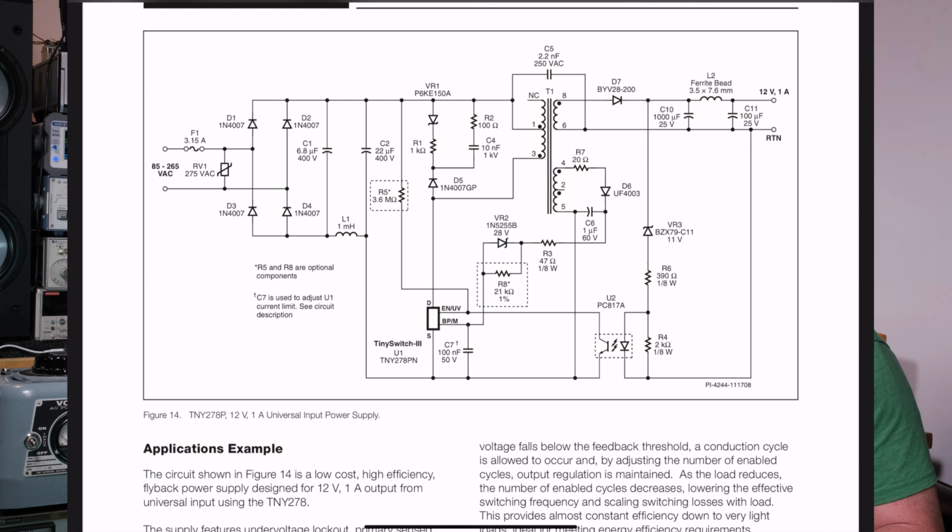But in this case, we have an L2 and it says ferrite bead. So that's for high frequency. The thing that's interesting in this schematic is C11 is 100 microfarads. That's kind of big for high frequency. I would think I'd put maybe C10, C11 on the left side, take a ceramic high frequency cap to work with that high frequency ferrite bead on the output side, like say a 10 mic or even less if you need to. But at 12 volts, it's easy to get a 10 mic ceramic to do that, or even a 22 mic, or several of them. Anyway, I think that would do a better job for high frequency filtering.